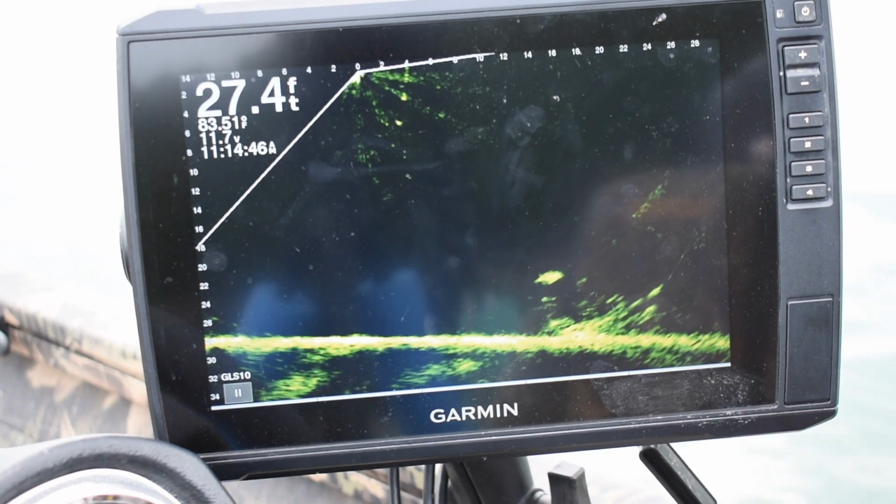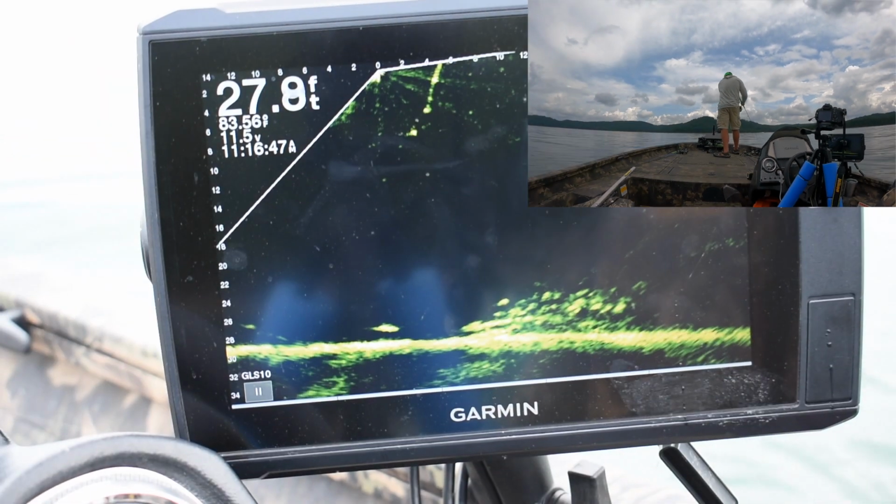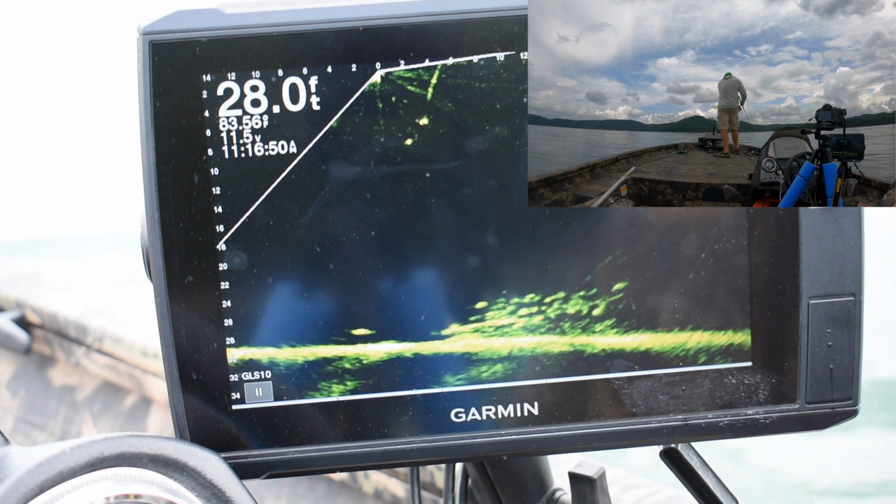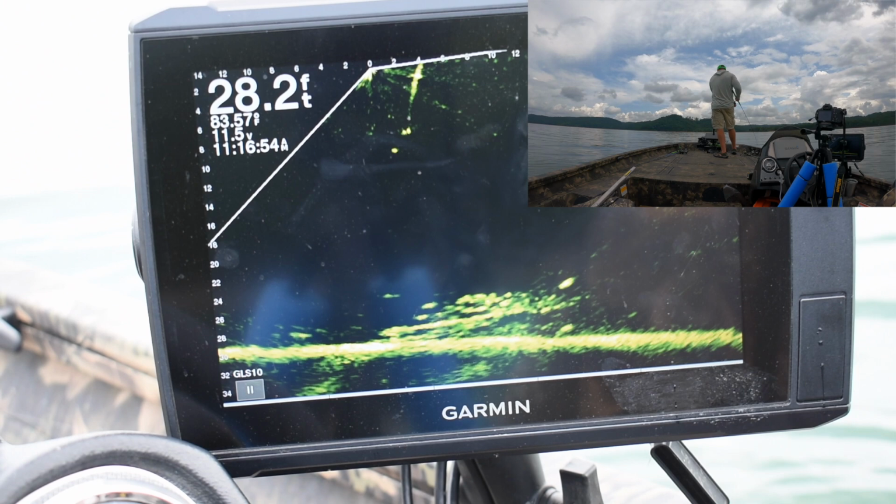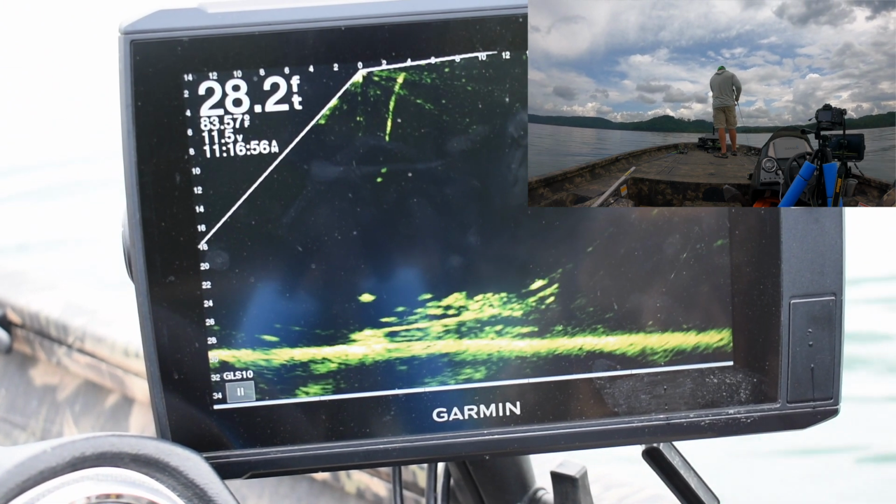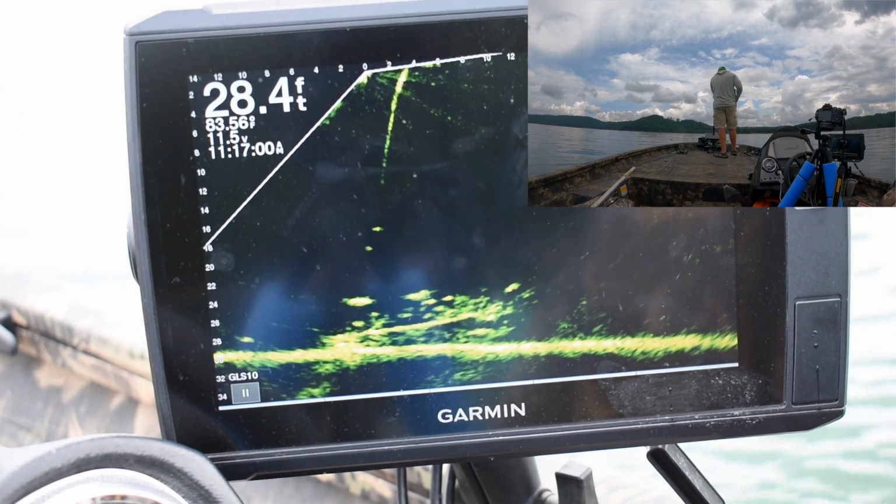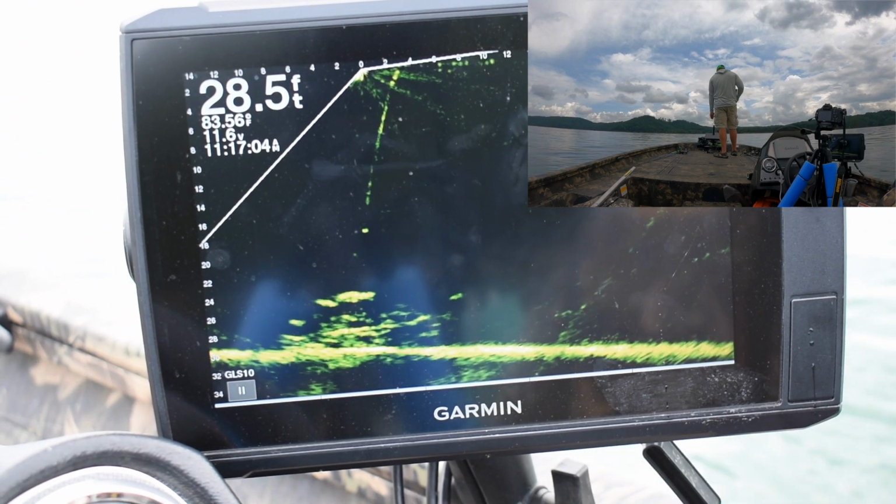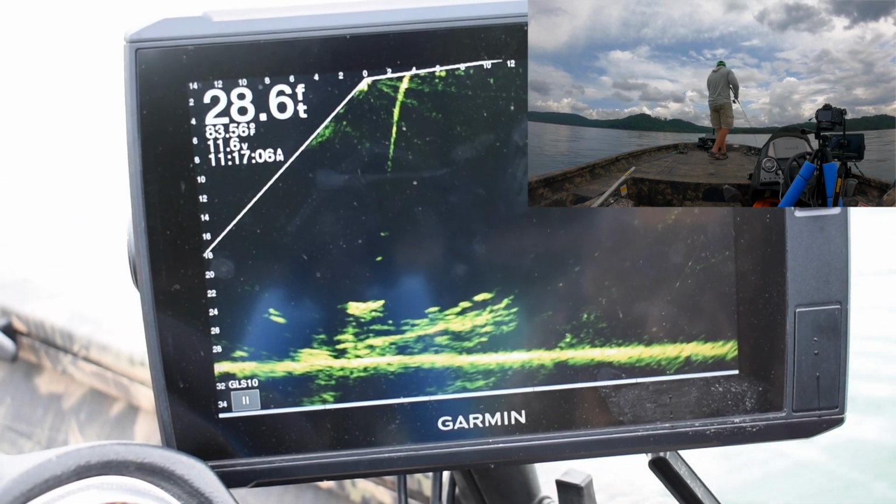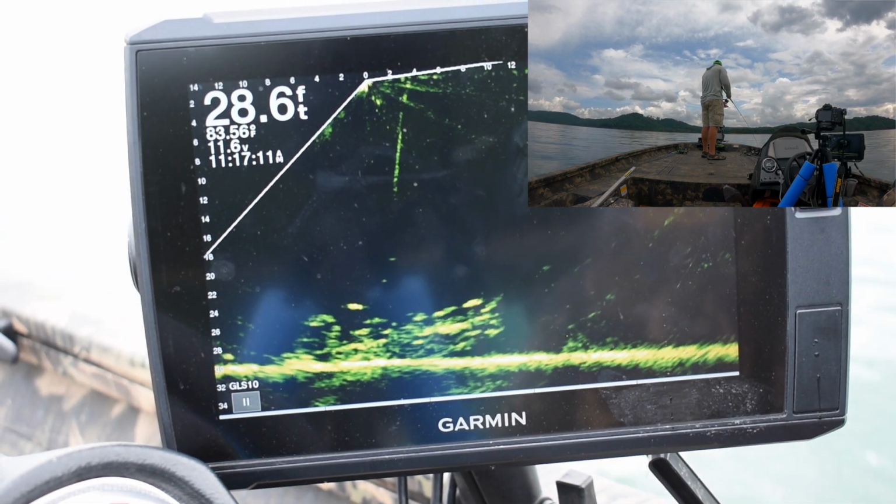So I went back and looked, and that was 100 feet on the side scan. So when you have 100 feet out there, a 10-foot brush pile is only going to be 10% of what you're going to see. So it may not appear like a whole bunch on the side scan, but if it's a difference and you can see that, go out and check on it.